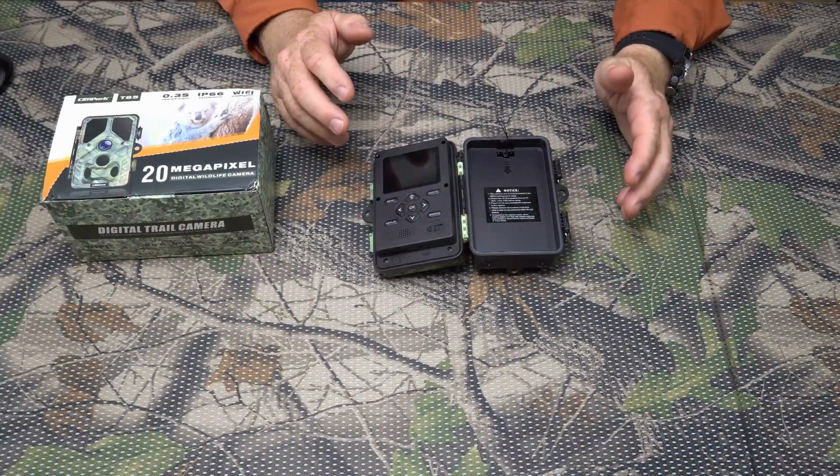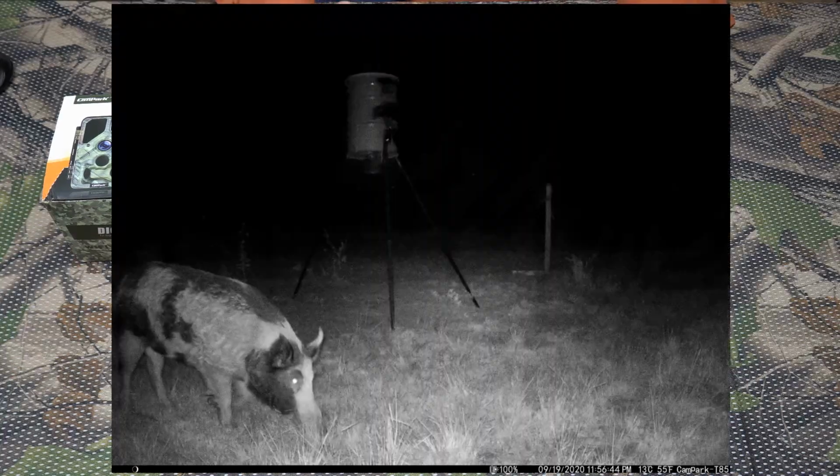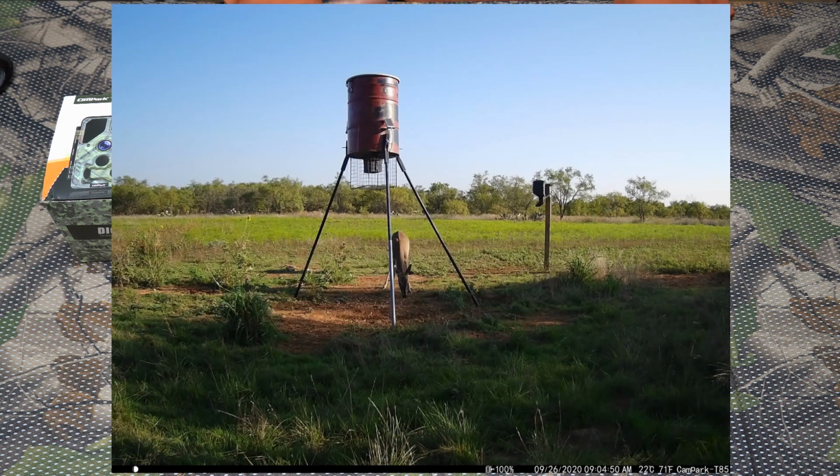Okay, so now I'm going to throw some pictures up for you. This first picture is going to be a nighttime picture of a big hog that's been coming to my feeder here. This is a pretty good sized hog. He's probably 200 to 250 pounds, maybe even bigger. This next picture here is of a deer, a doe that's coming to my feeder. This next picture here is of a different deer in the daytime, early morning.